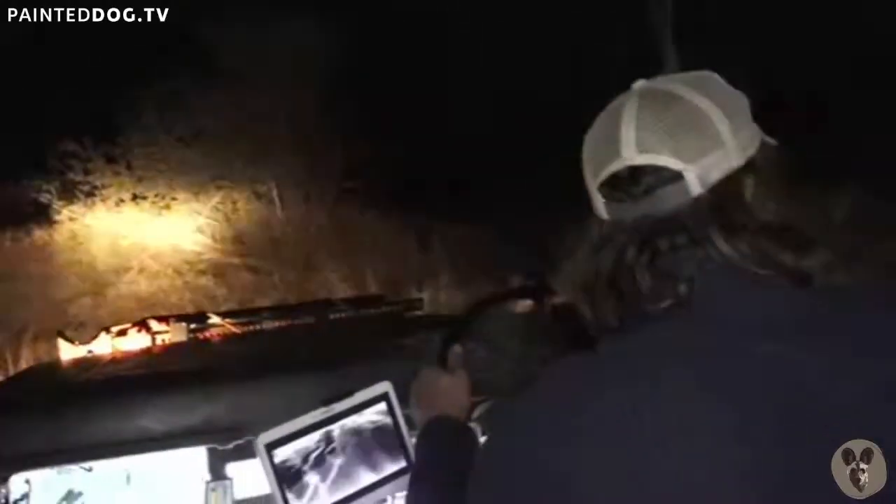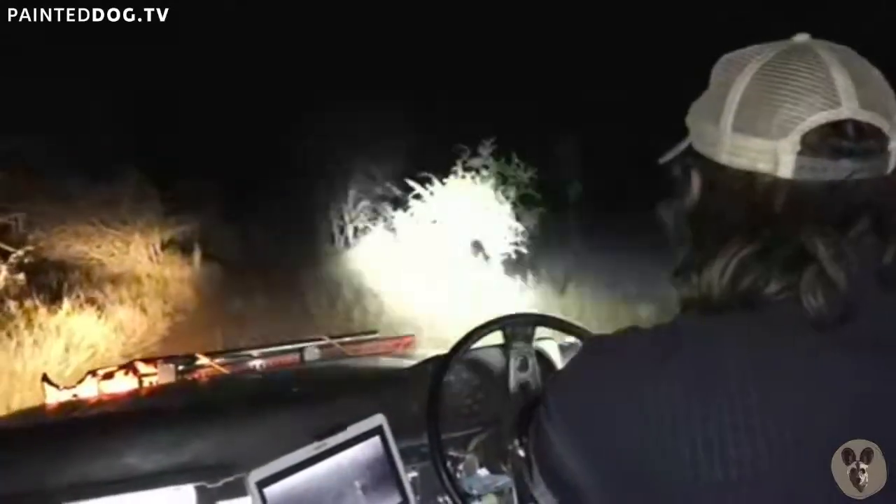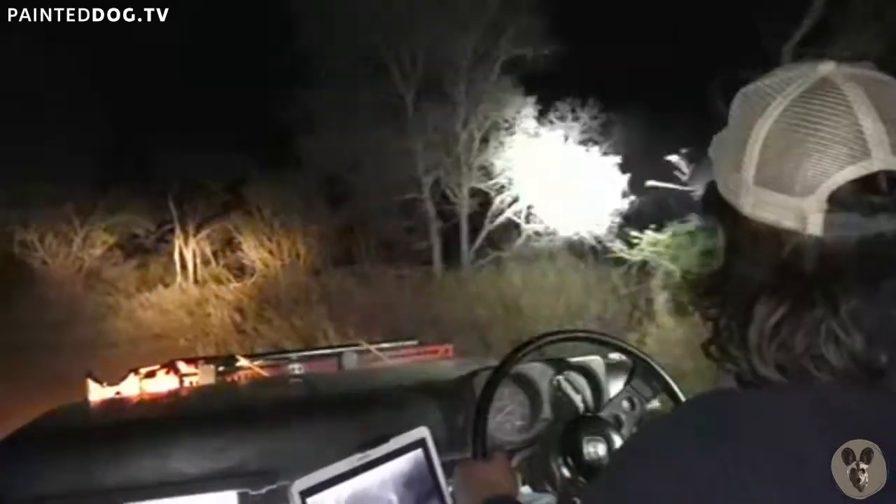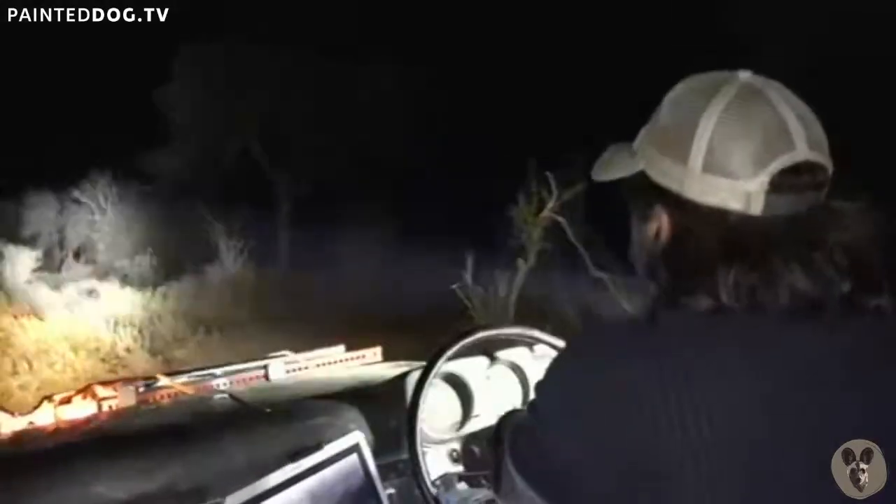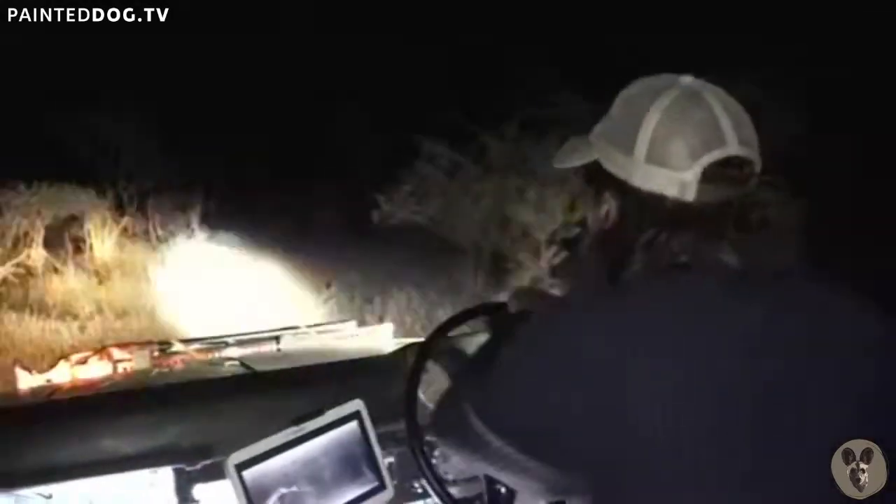Who knows, our western gander still might pay off. Wait to see some more animals in the thermal. So exciting.